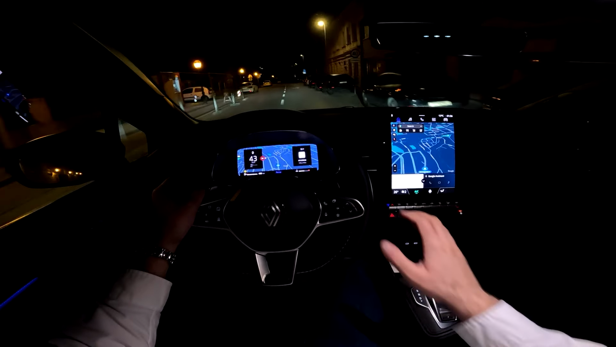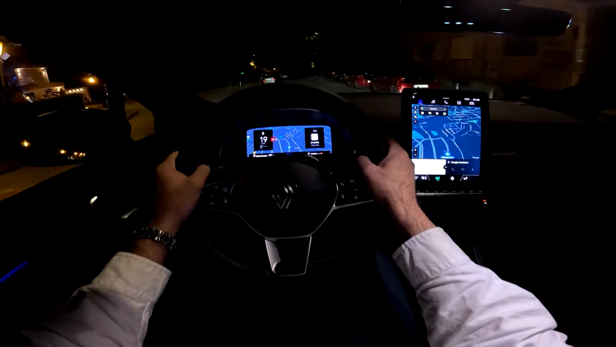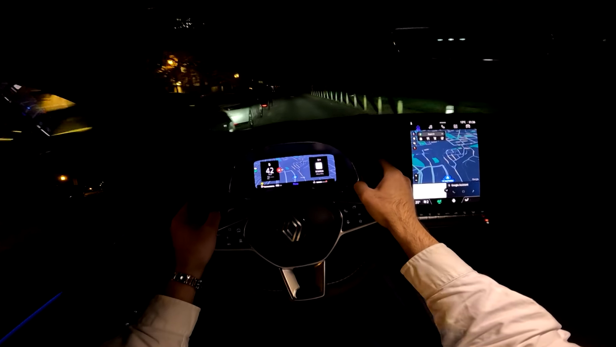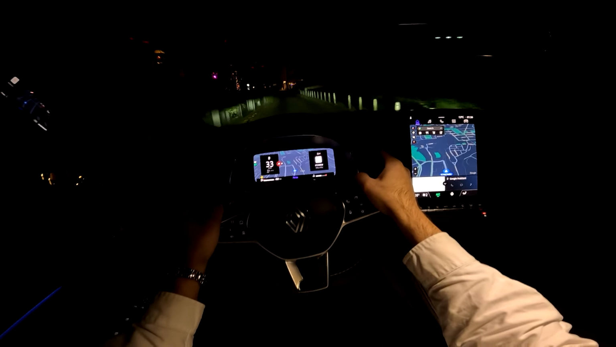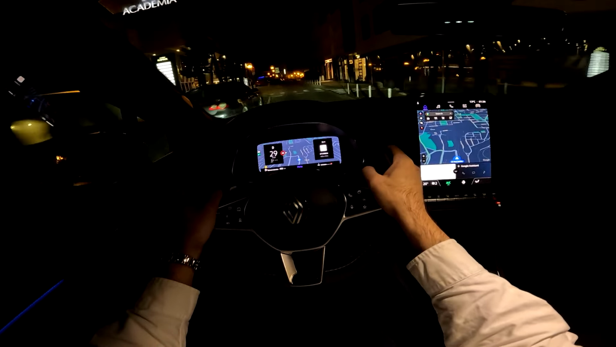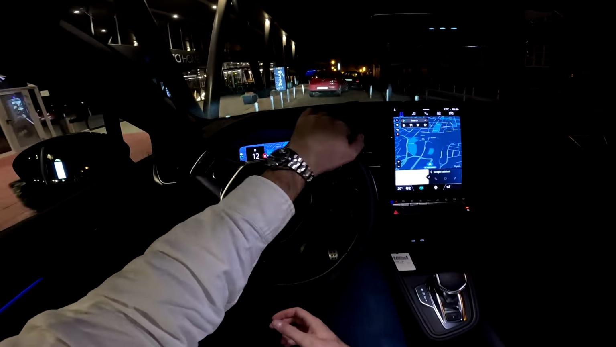The way that this automatic transmission is working, it works very nice and smooth, as you can see in this drive. And let me quickly stop here just to show you the ambient lights. Alright, so look at this.